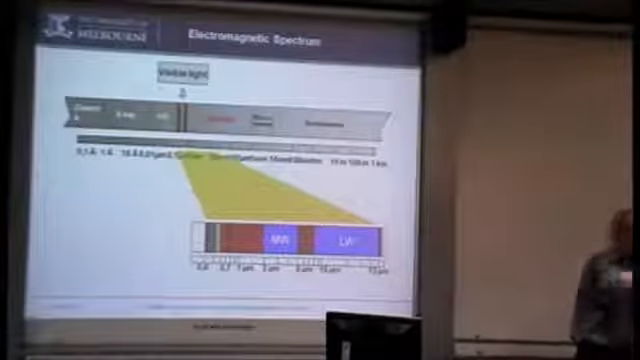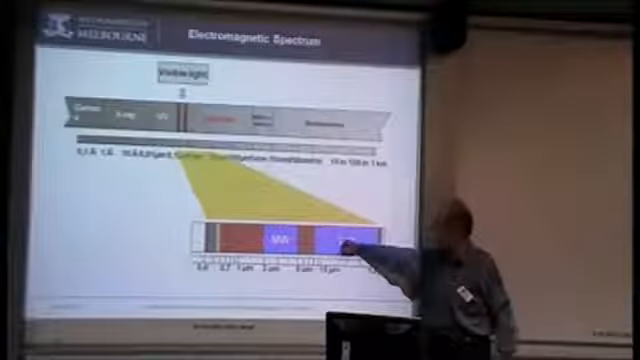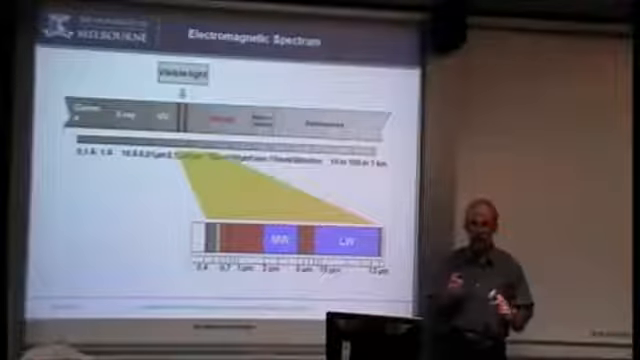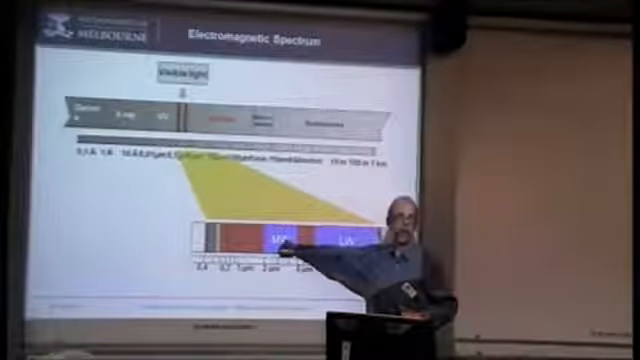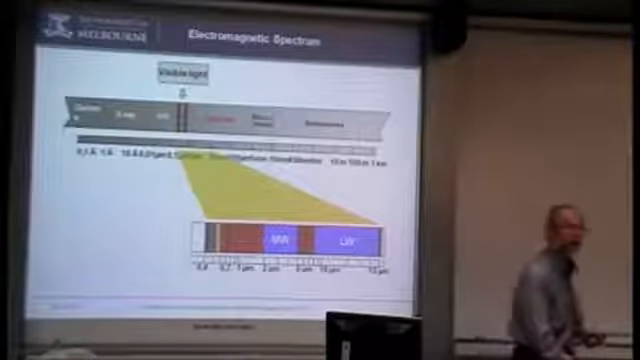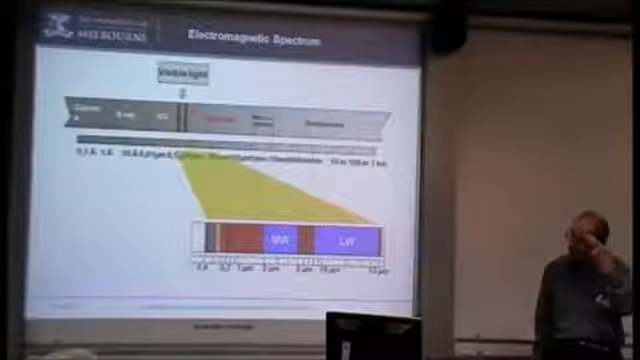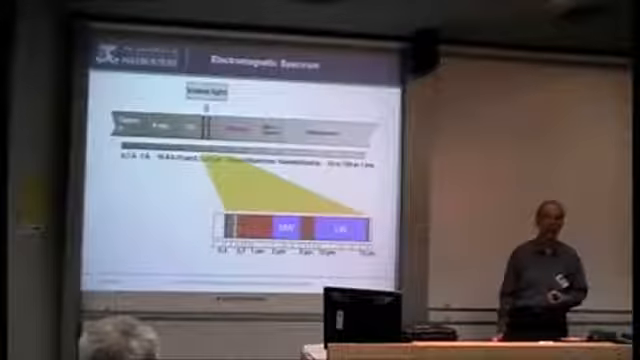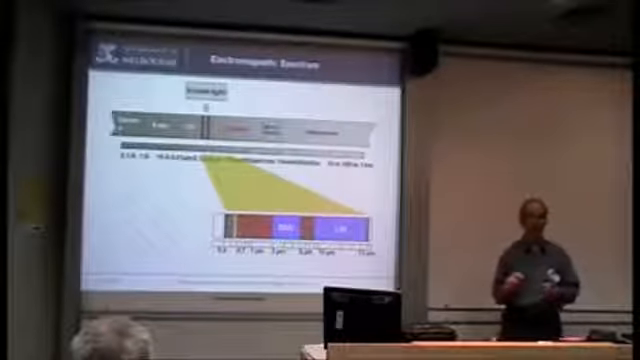And the type that we've got here, and most of them around these days, are the ones they call the long wave. So that's all you're going to get. But there are some fancy ones out there which operate in the mid-wave. My first camera was a mid-wave camera, that $250,000 one. I think, I could be wrong, that the ones they use for the hotspot might also be mid-wave. I'm not 100% sure exactly which.